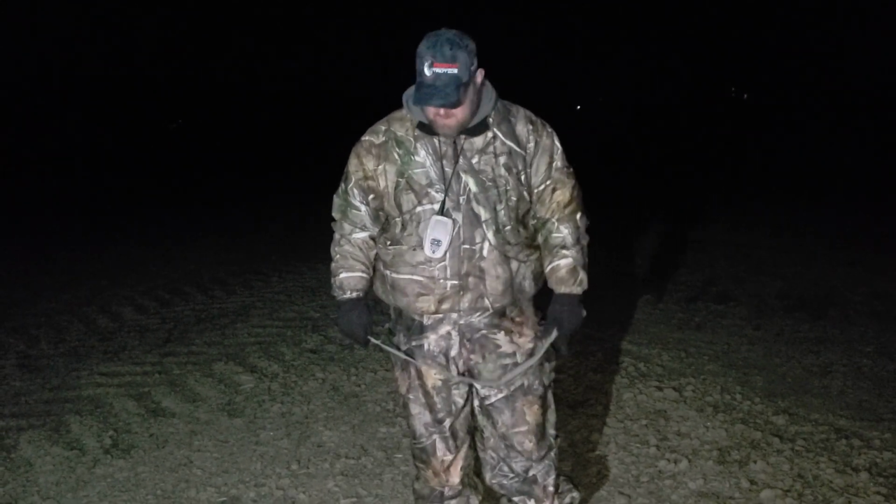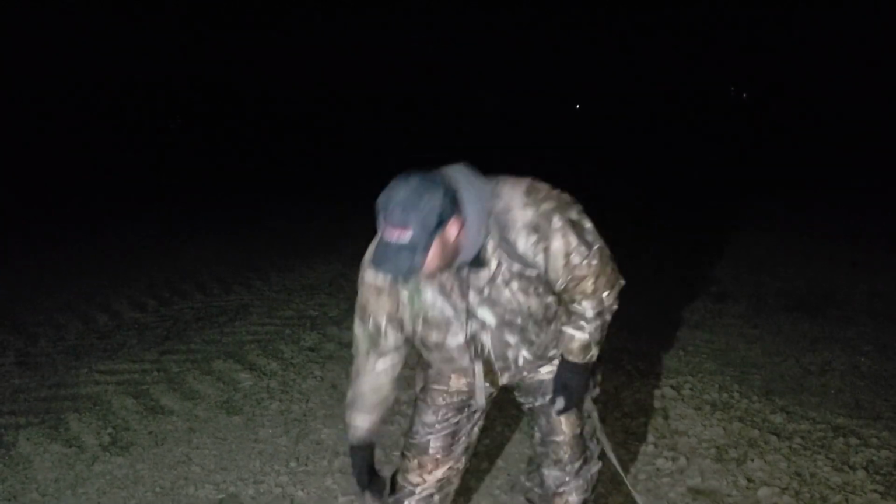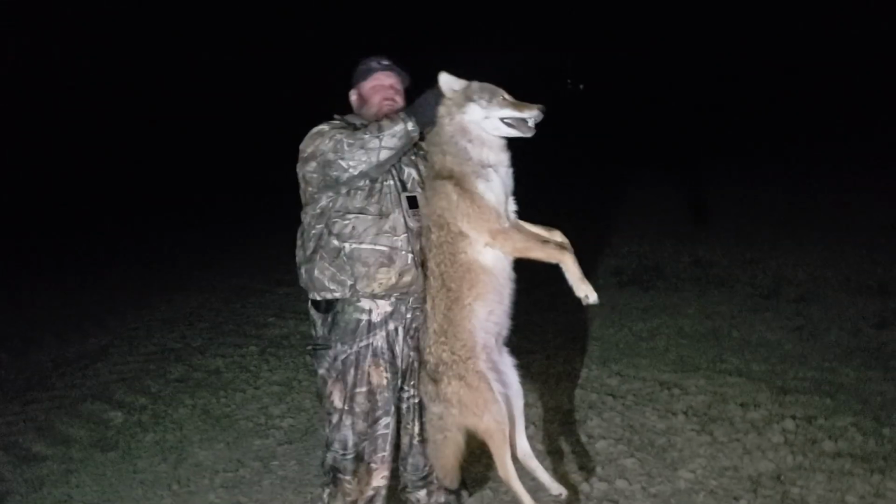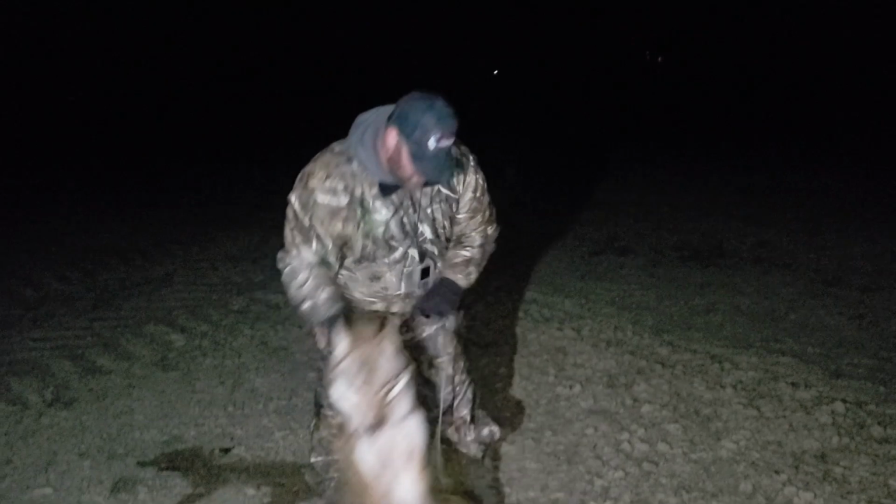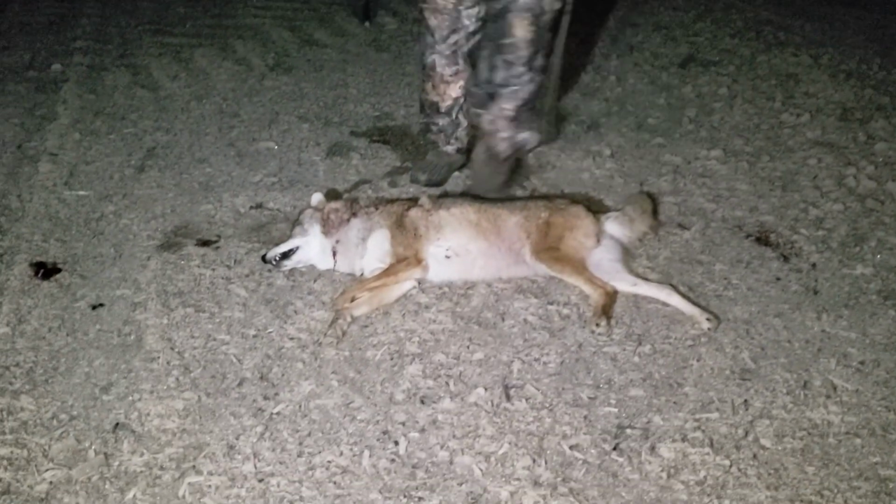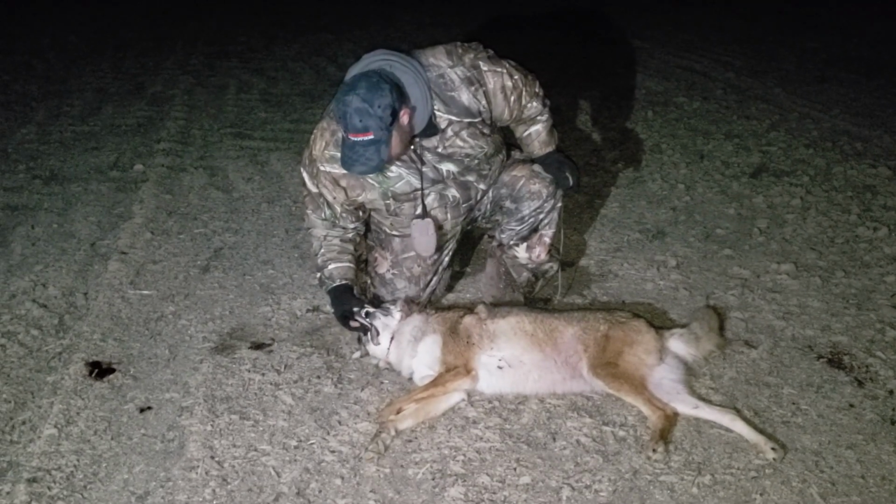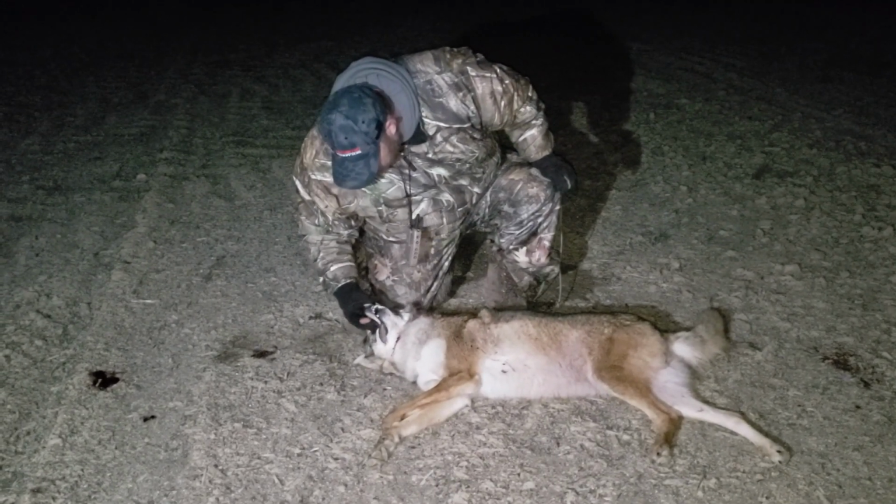Monster male. I done checked him. Guys, I want you to look how big this thing is. I mean, just look, what a coyote. He's just a giant old warrior. Was looking at his teeth a while ago. His front teeth are about wore down, gone. In fact, he's missing one.